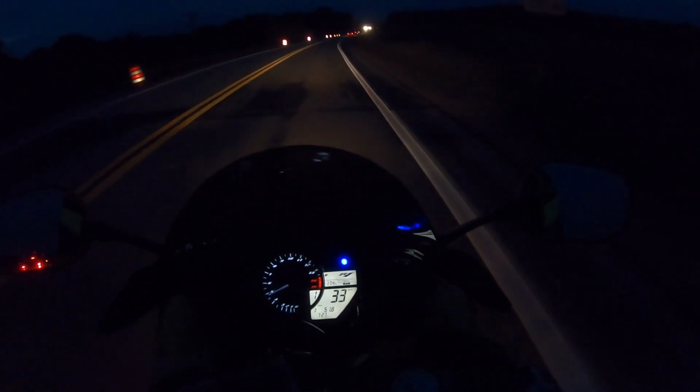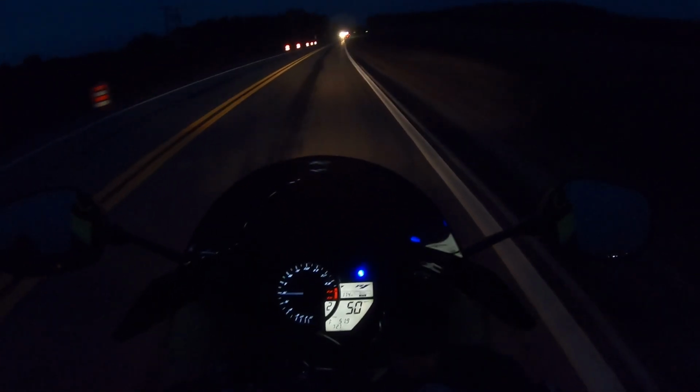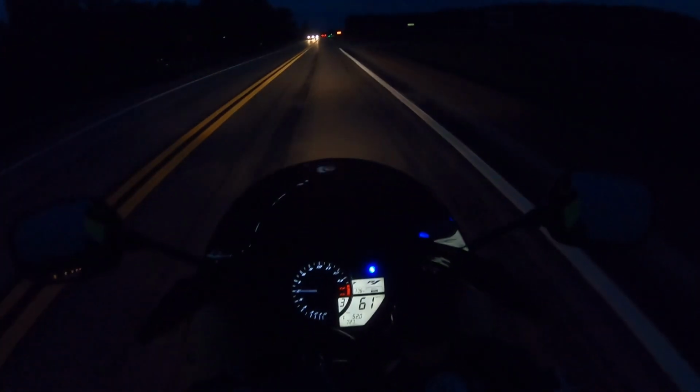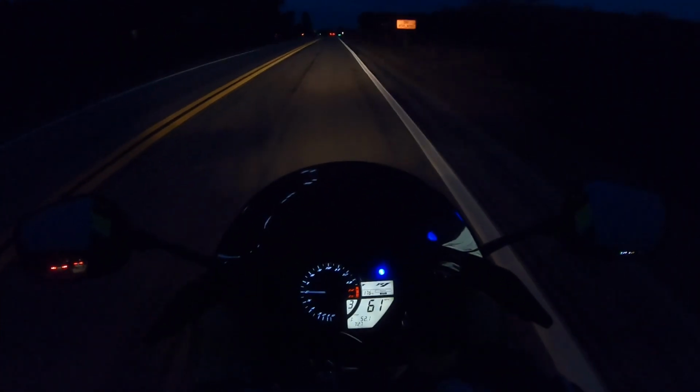But yeah, on this bike, you definitely know you're doing the speed, at least I do. There's a bigger sense of speed. Also the loudness of the exhaust, so there's all kinds of factors here that give you a greater sense of speed on this particular R1 because of this exhaust.